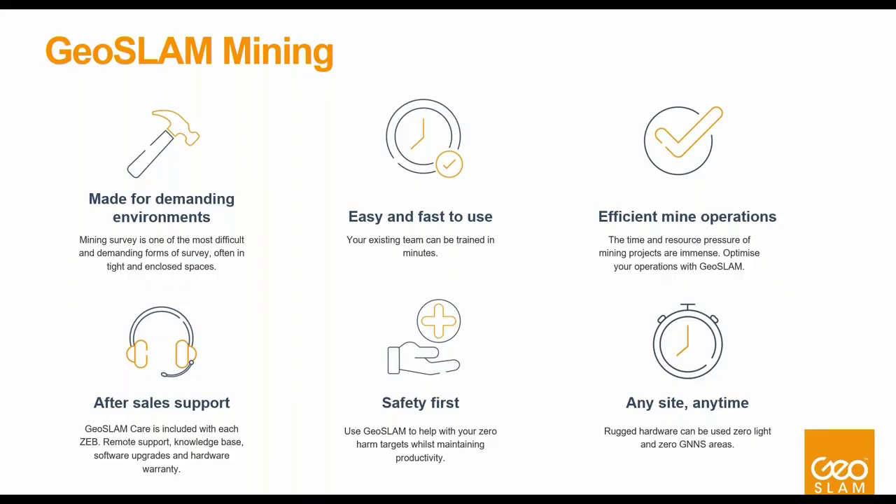We have world-class after-sale support in the form of GeoSLAM Care, knowledge base access, as well as the Academy, which we are proud of. With a reduced footprint on site, we help with safety and your goal towards zero harm. And then the ability to operate in GNSS denied environments or in complete darkness allows you to deploy GeoSLAM technology at any site at any time.